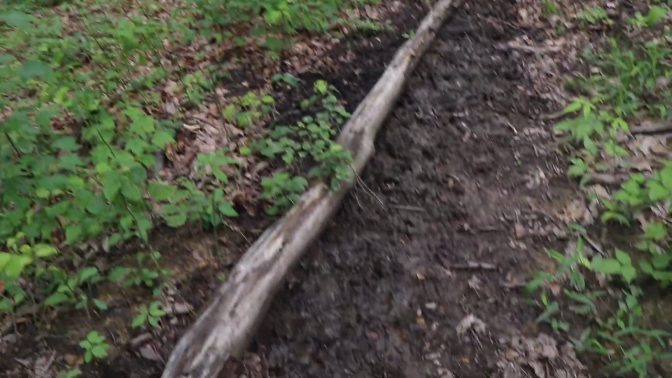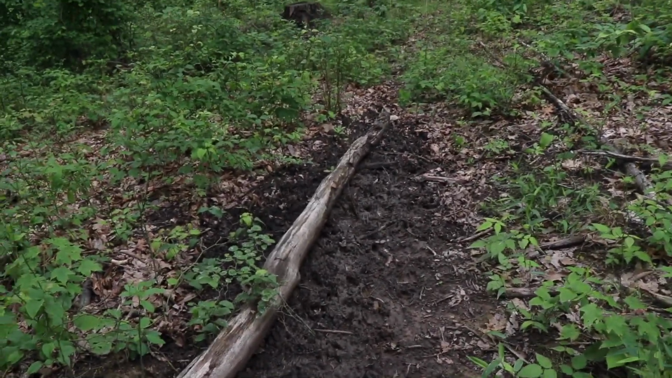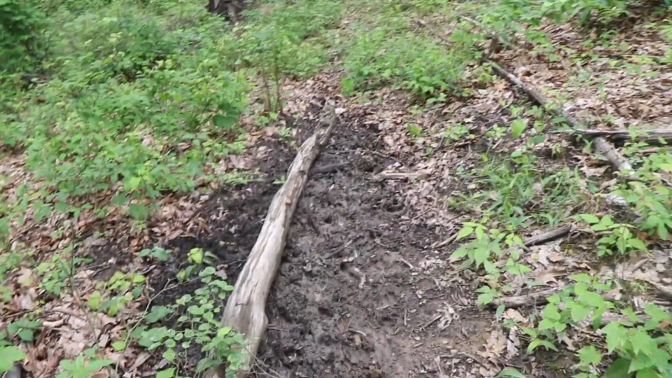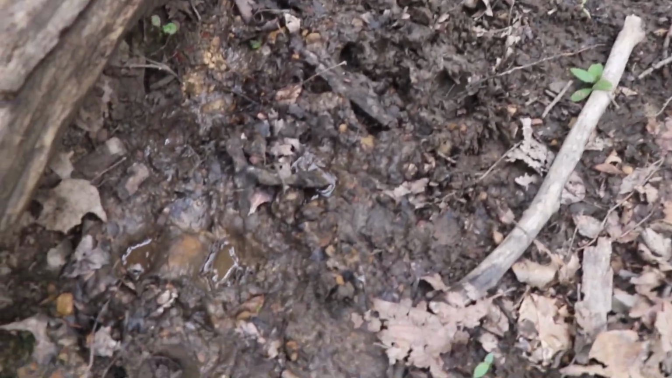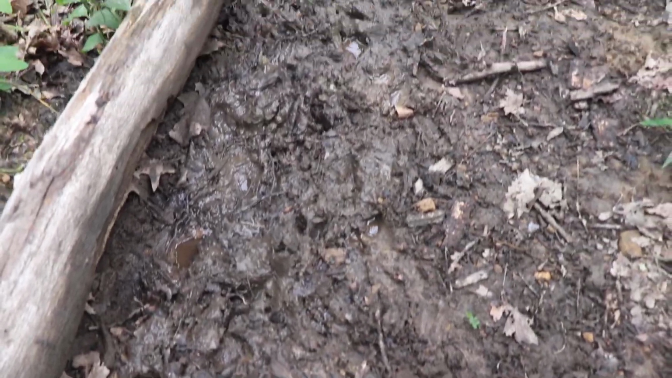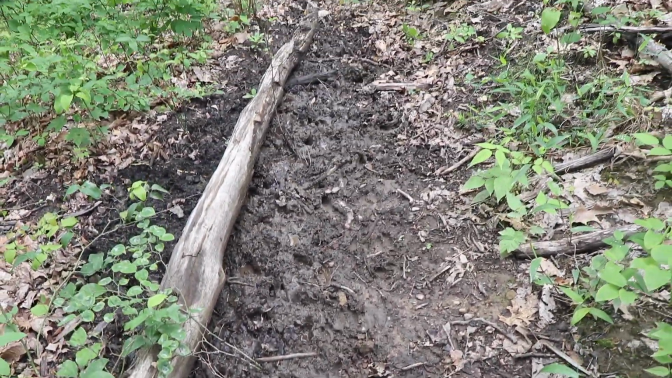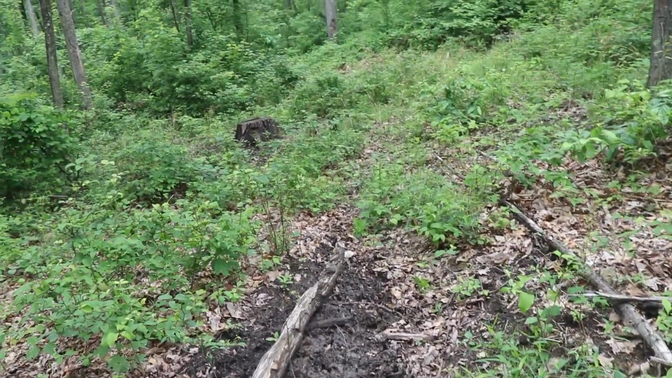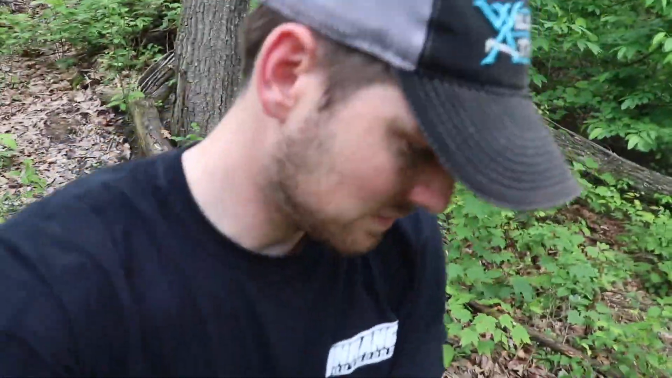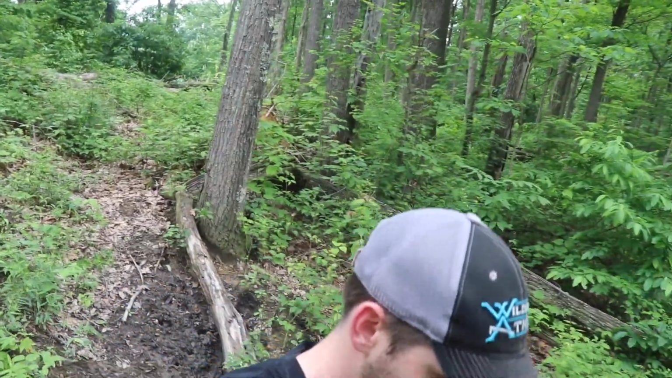So, but here's one mineral site, okay? One mineral site. I'll show you guys here. Check this out right here, okay? This is destroyed. Right here. And that's all we've got is tracks in mud all the way down through there, okay? And not only is this site tore up, but I'll take you guys down here for a second.